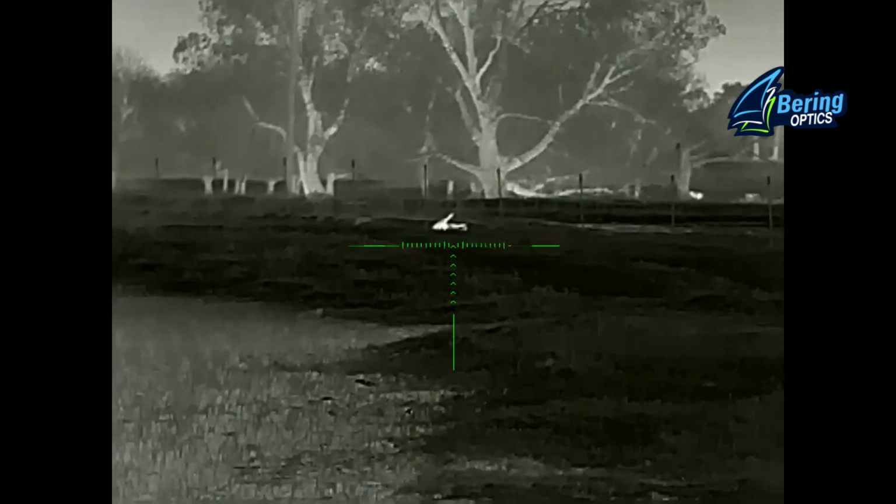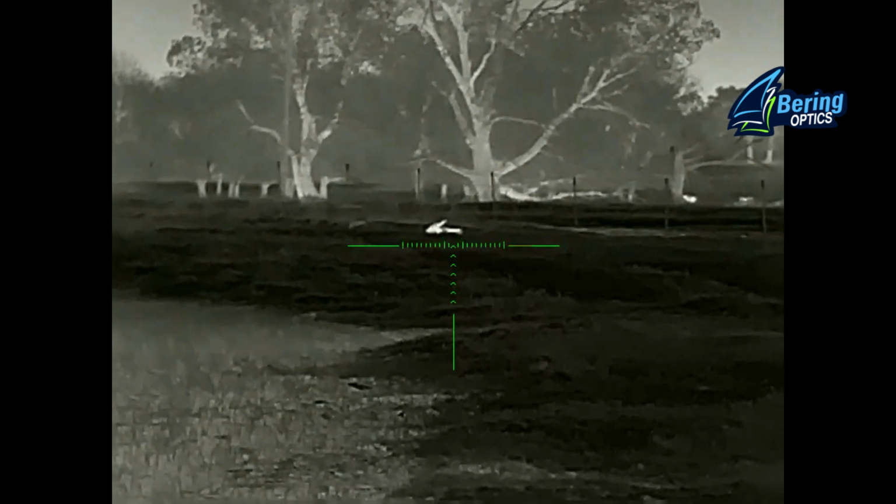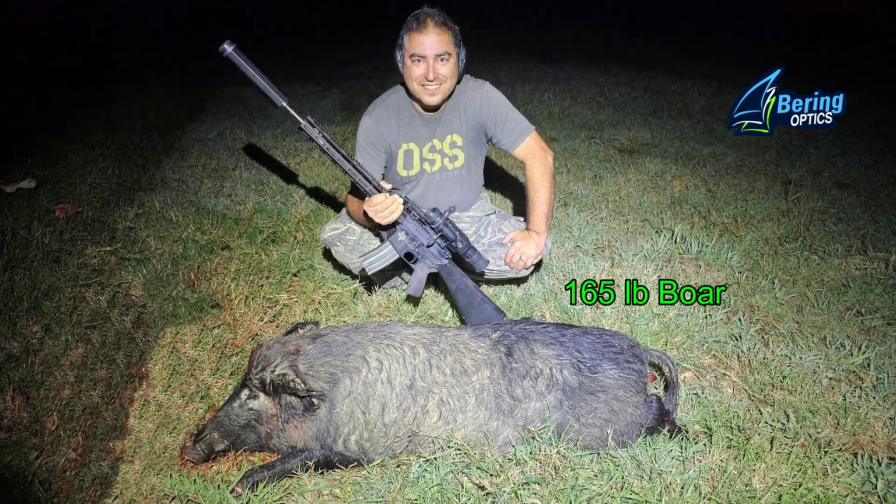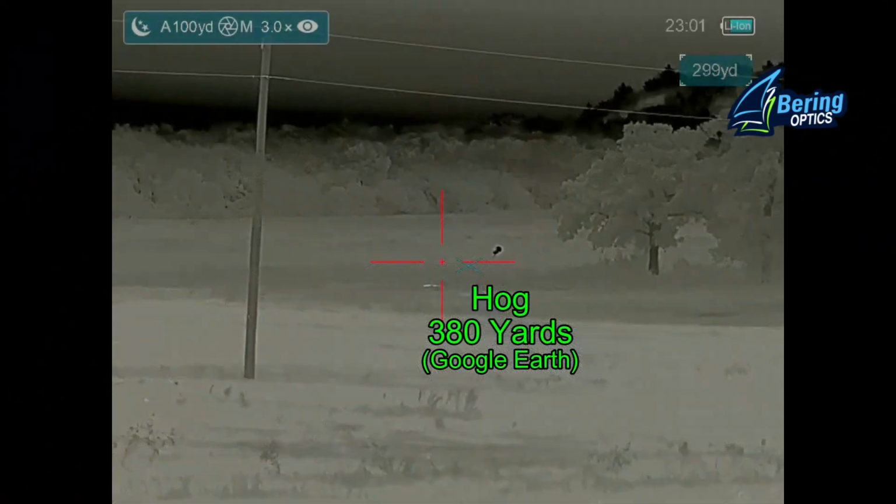And just like that, we have our second 165-pound boar down for the evening. And as you can see, I did my best to cover up all the blood from this photograph so that YouTube would allow its use.